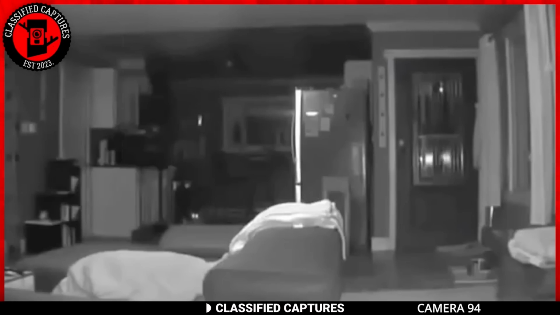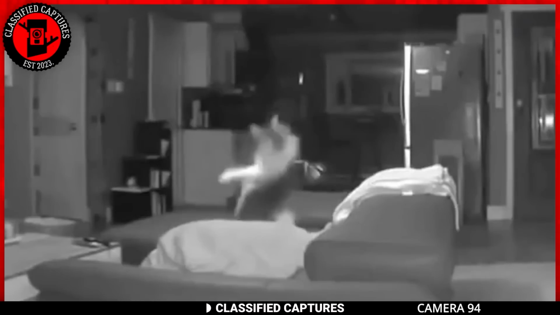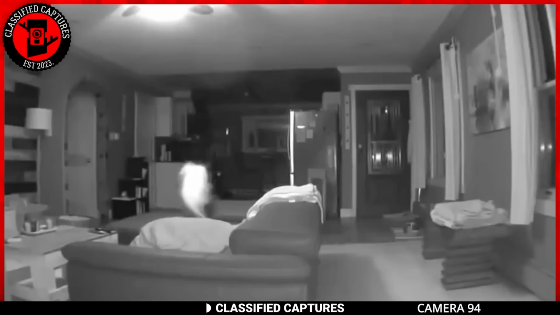Now, this is one for the curious and the cat lovers out there. A home security camera captures a feline acrobatic feat. The cat, just minding its business, gets lifted off the ground, does a graceful somersault, and lands safely on the couch. But here's where it gets puzzling. Whatever flipped our feline friend was so intense that it even sent its collar flying.